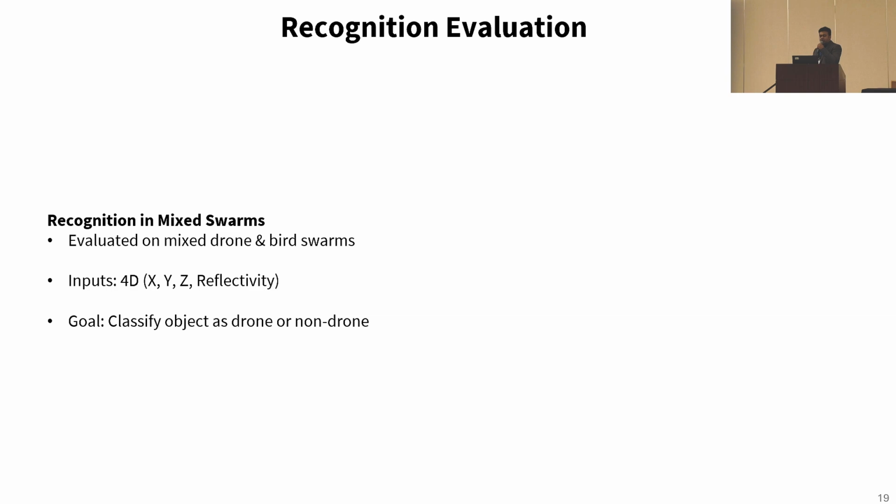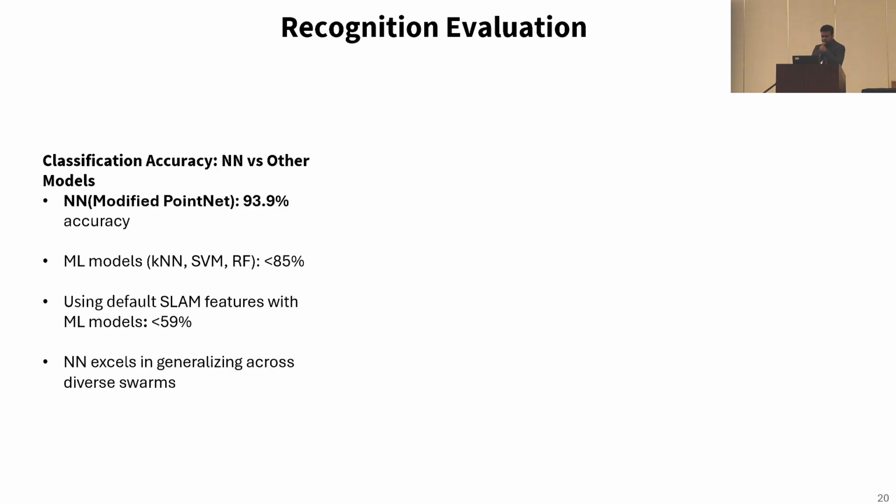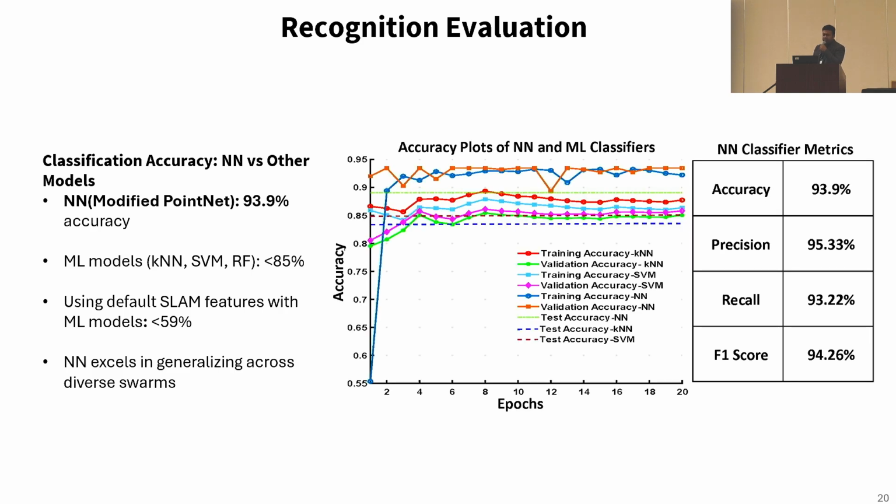And for numerical performance metrics, we evaluated our recognition performance. To do that, we simulated a mixed swarm of drones and birds made up from real drone swarm data and bird data, point clouds. After clustering, the input to the classifier was 4D, comprised of reflectivity along with the 3D spatial data. The objective here was to classify objects as either drone or bird. So we used a modified PointNet as the neural network classifier, which resulted in an accuracy of 93.9%, with precision, recall, and F1 score all above 90%.